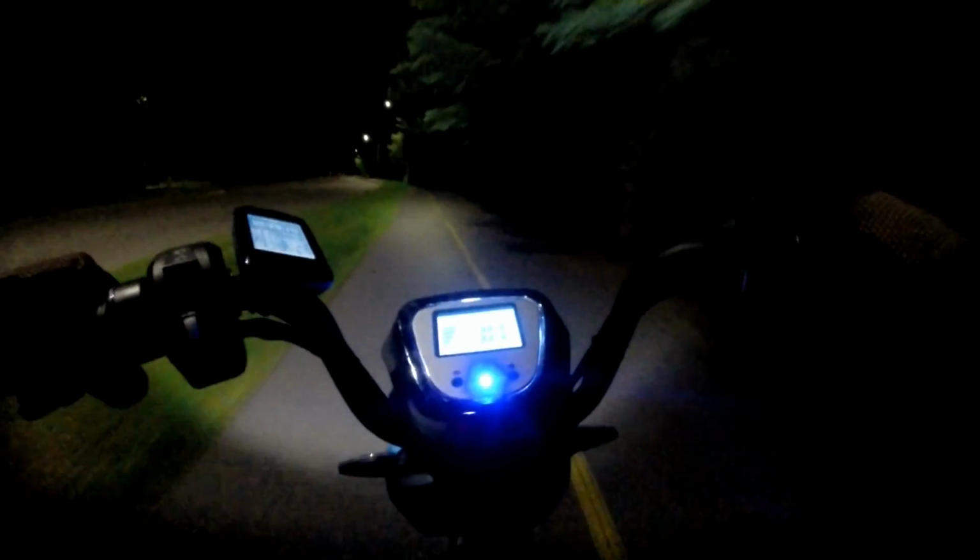Tons of fun. If you have an e-scooter and you have unlit trails, I highly recommend you have some fun on them.